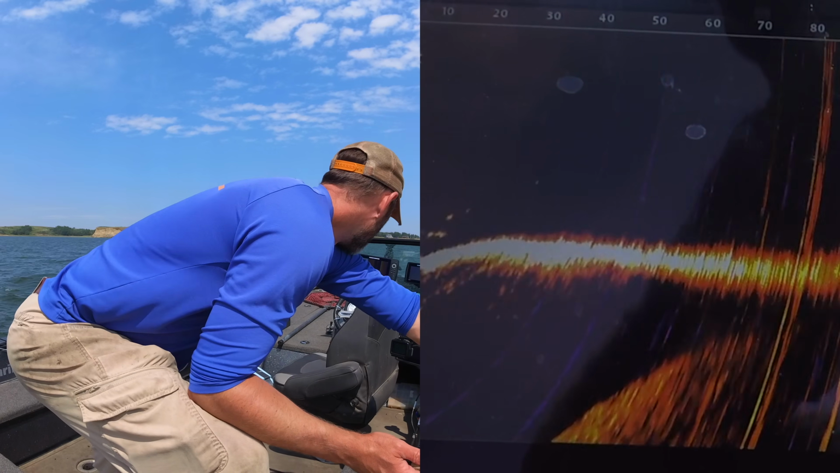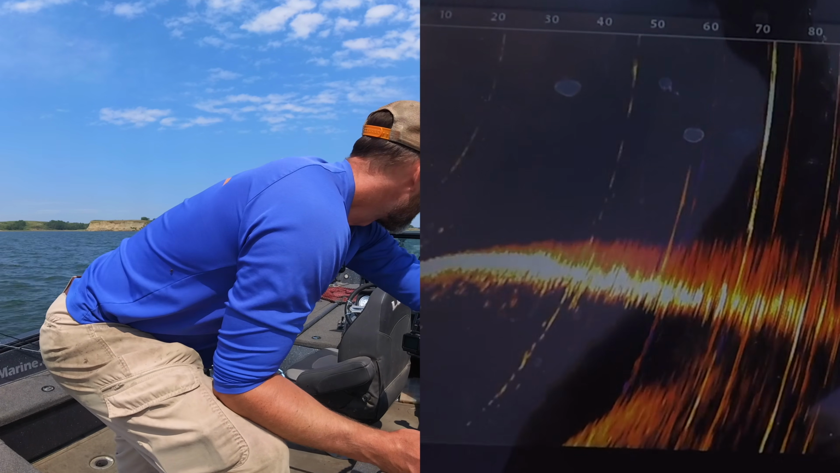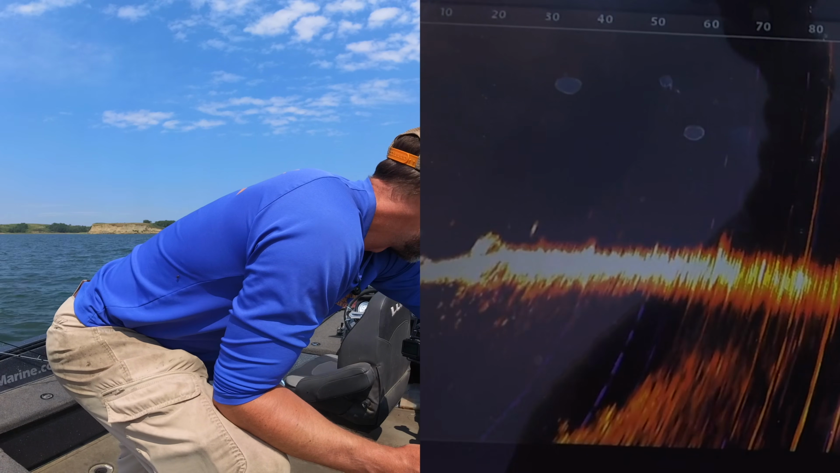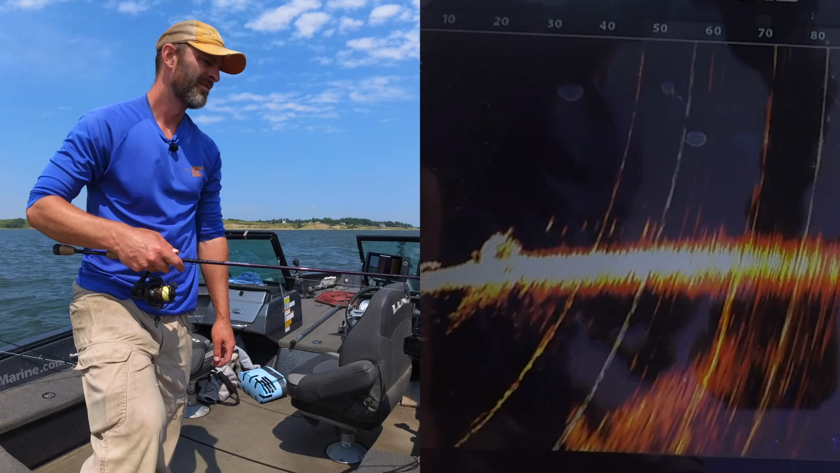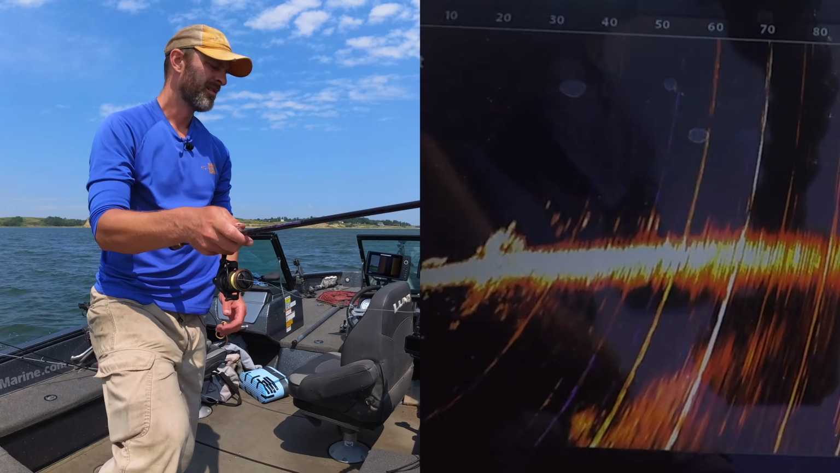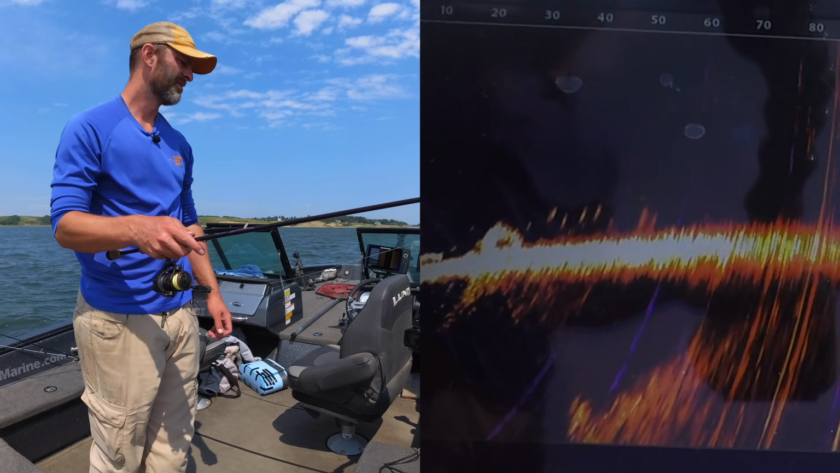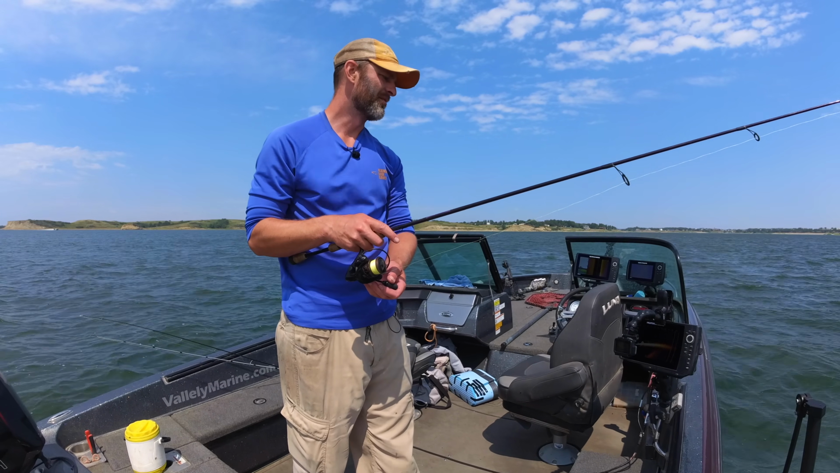It's a big rocky hump, so there's going to be smallies. Trying to stay off of them and find what I think are the walleyes in the group. Right there. Those look like eater walleyes of some size in fairly good numbers, meaning like 20 of them.